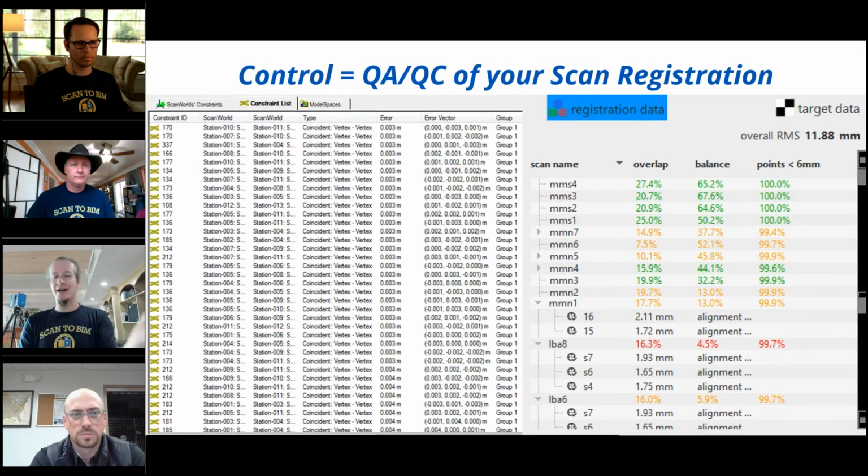That is one of the reasons why targets for me are another QA/QC mechanism. I rarely use them now to establish a registration. Like Sylvia said, that's almost always cloud to cloud. But the targets are a QA/QC check, and then they're a tool to fix anything where the cloud to cloud fails. That's kind of how I use them. Larry, you got anything to add?